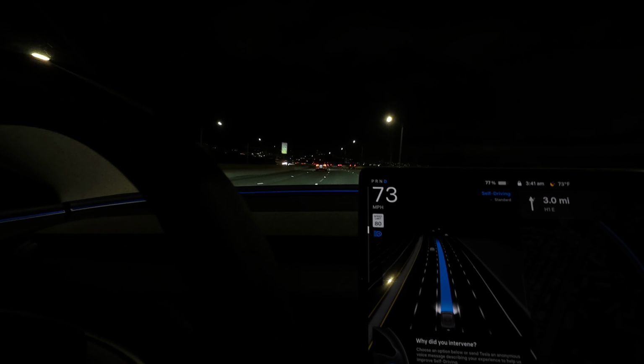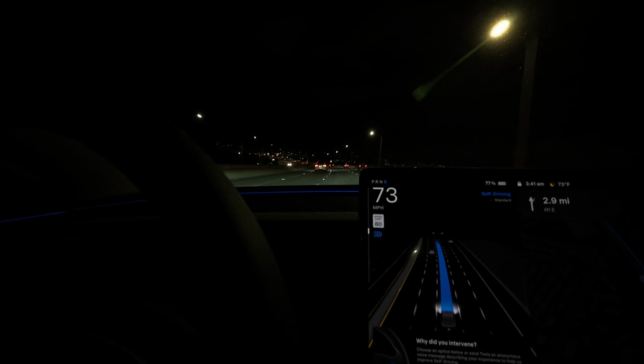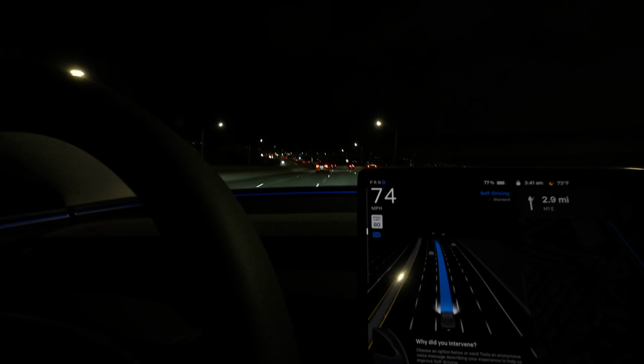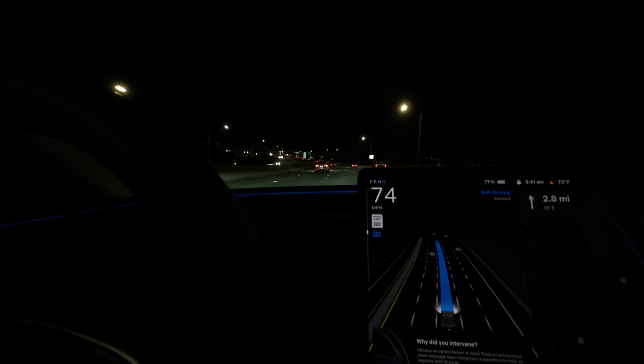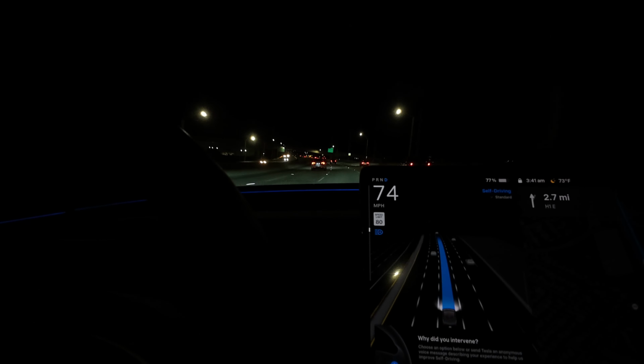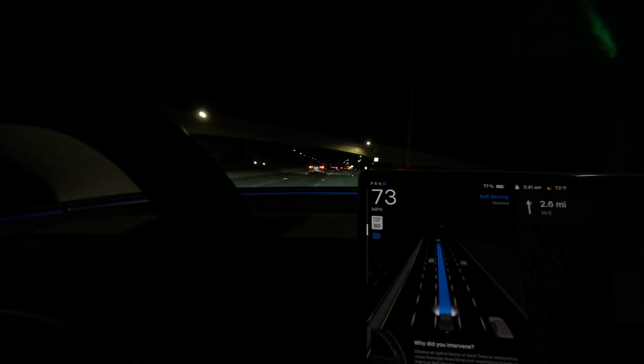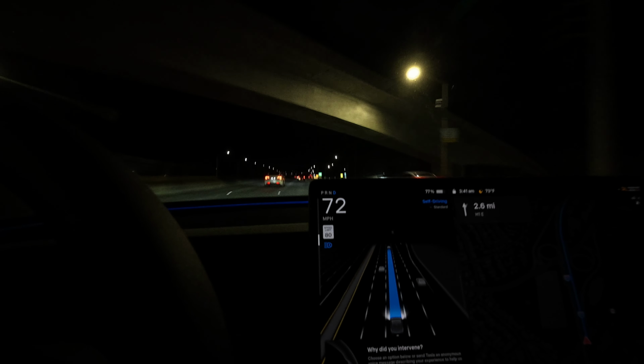So I'll go around that. Same thing what the Tesla did. That was, I thought, pretty amazing. After that, it moved. It drove a little bit more. There were parking spots on the right, and on the screen it showed which parking spot I wanted to choose. I chose one, and it backed up into it perfectly. So that was amazing.